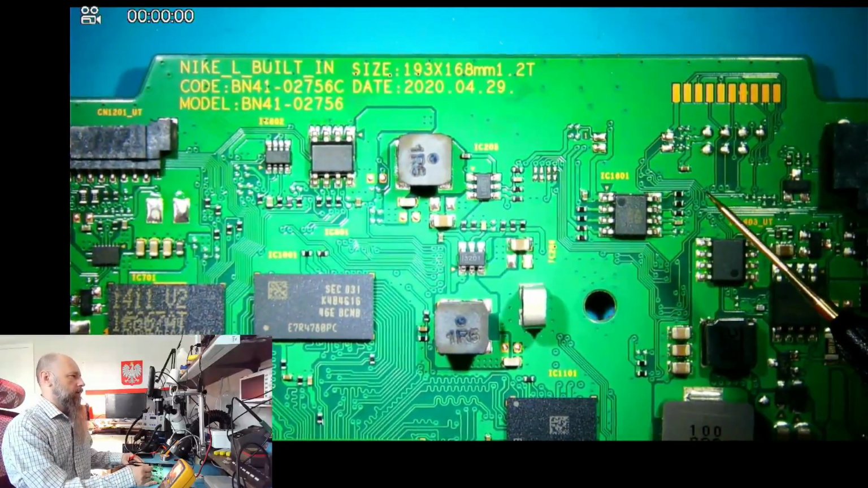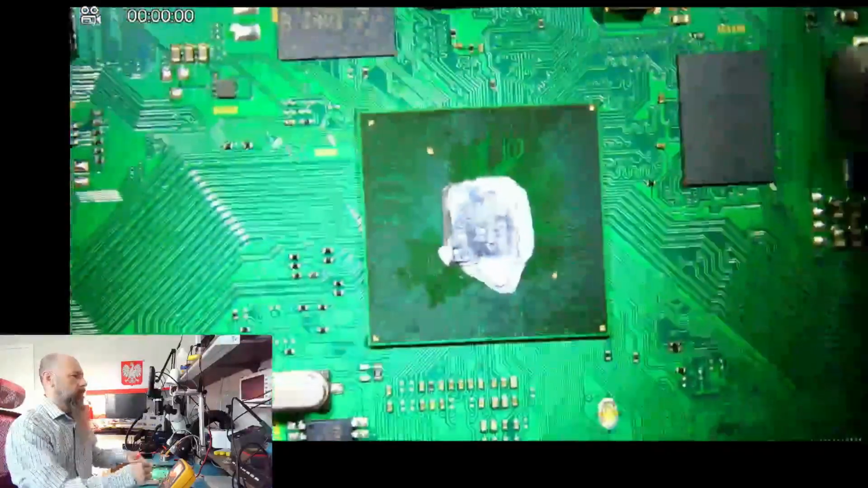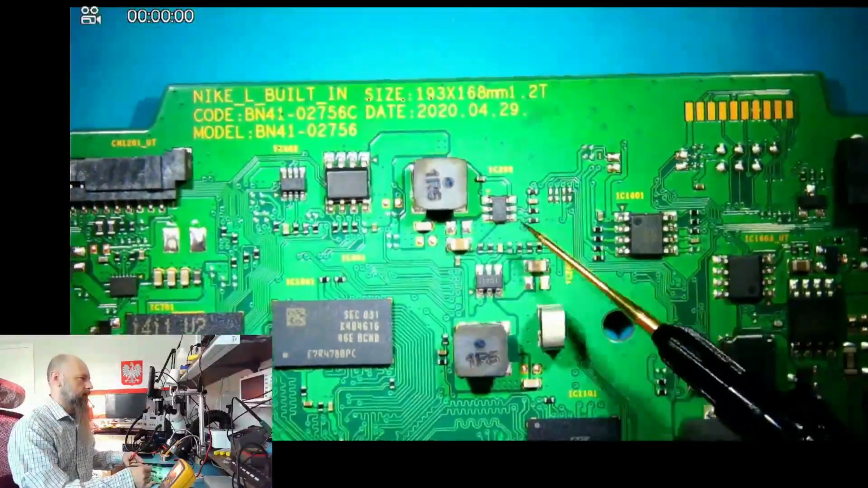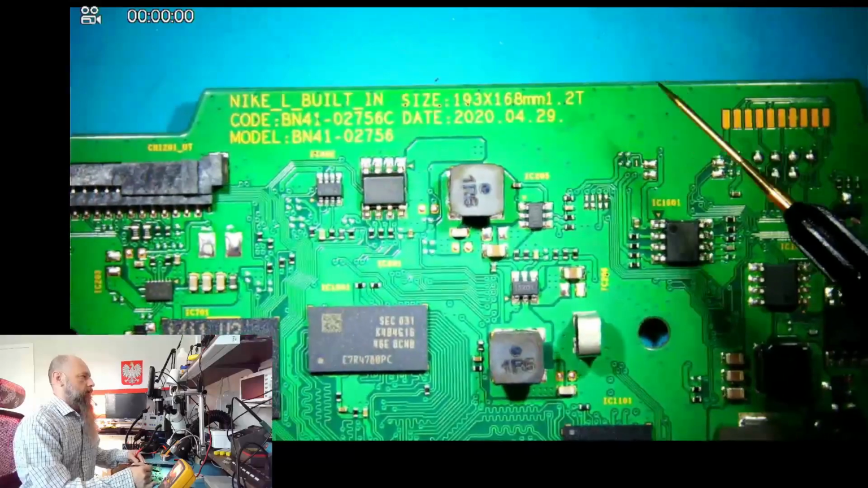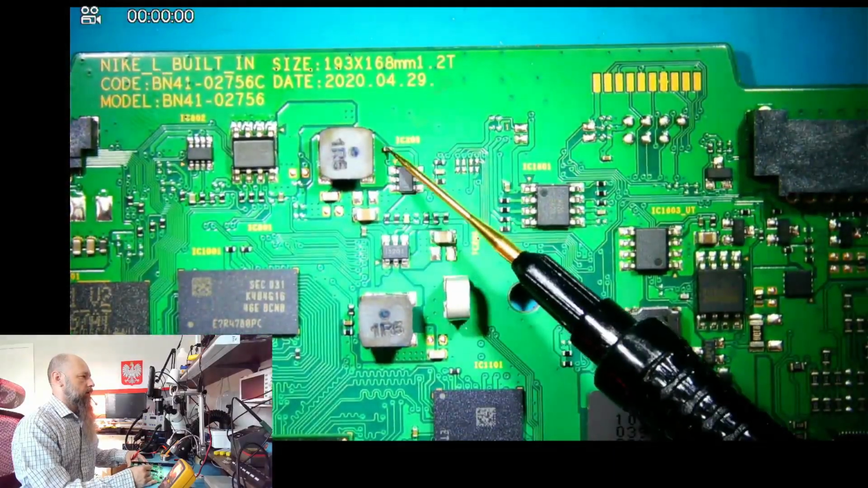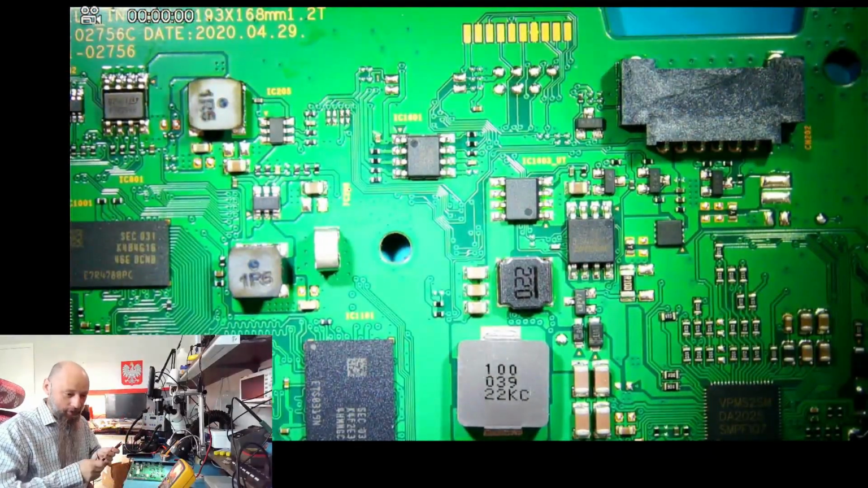Now, I know, even if you manage to connect, in this case, if the CPU is dead, then UART is not going to give you anything, because it's not even going to boot. It's not going to let you in. But that's basically the answer to the question. How do you do that? I don't do that.